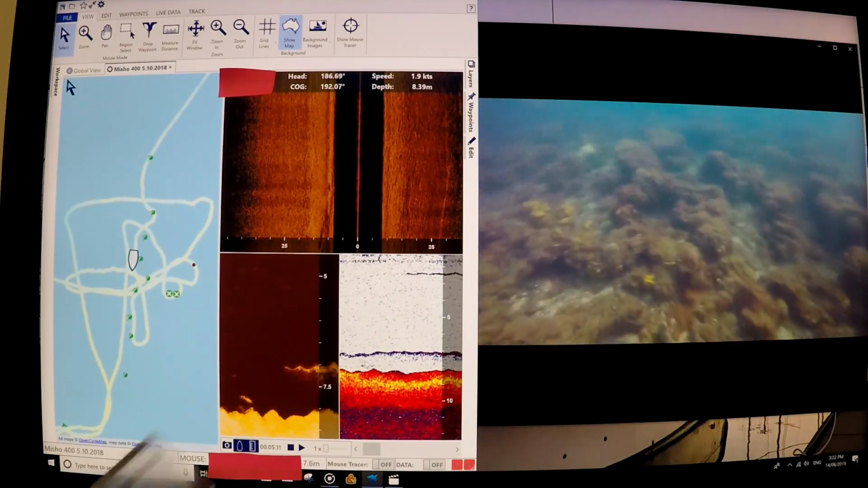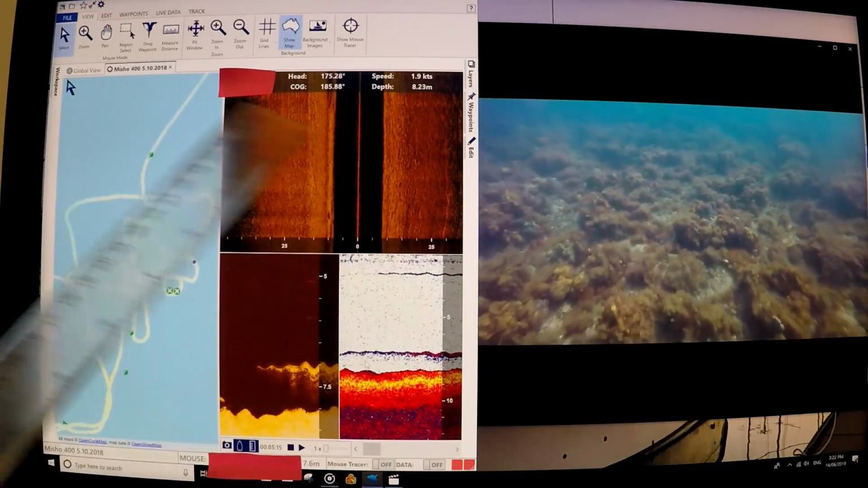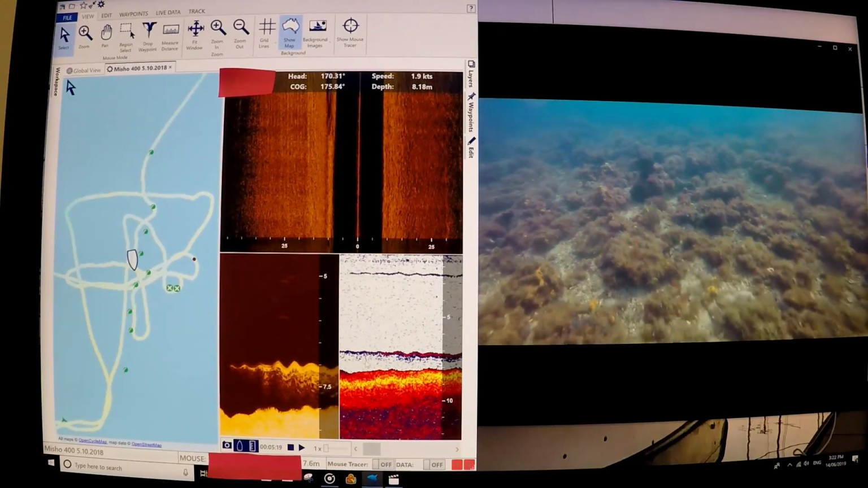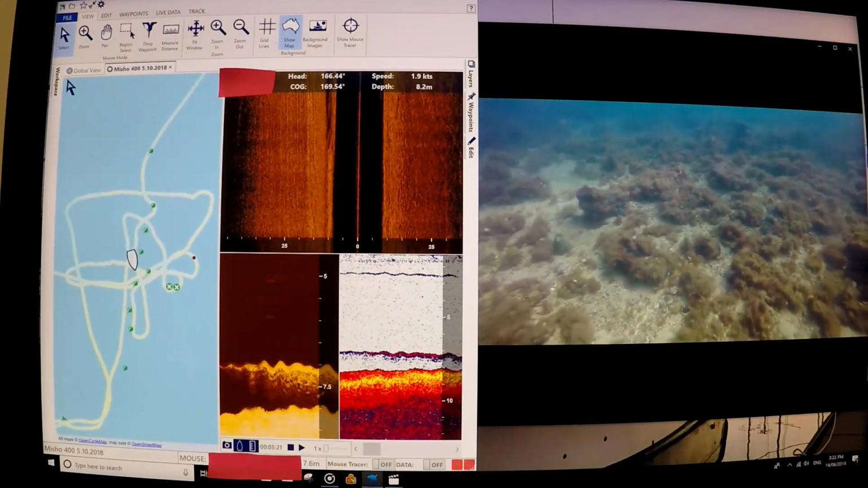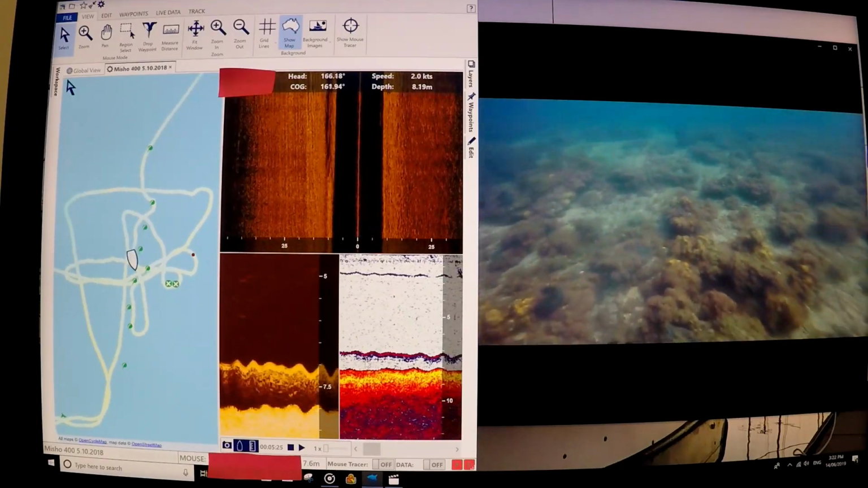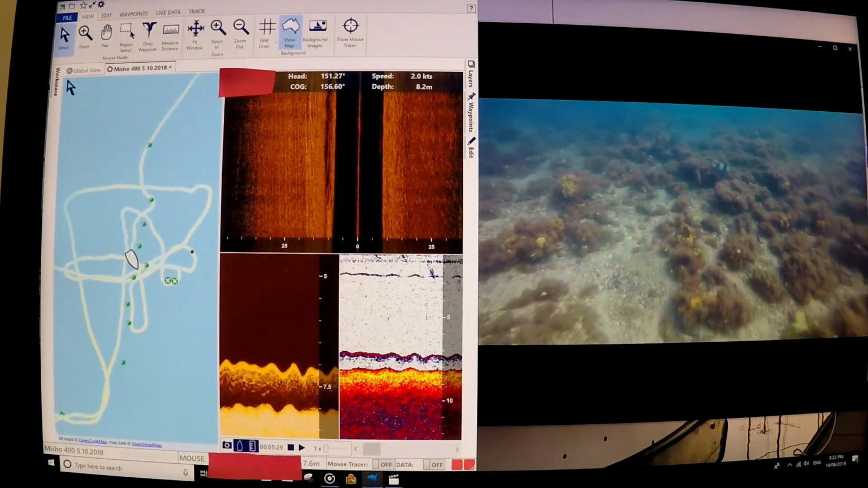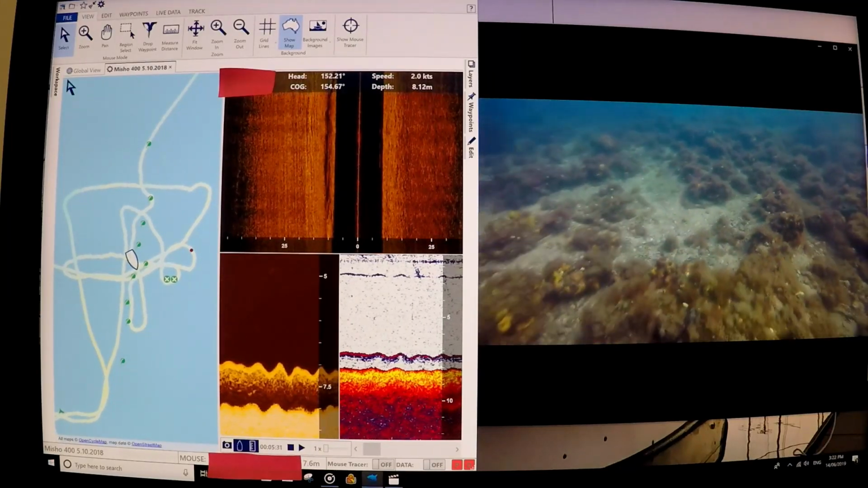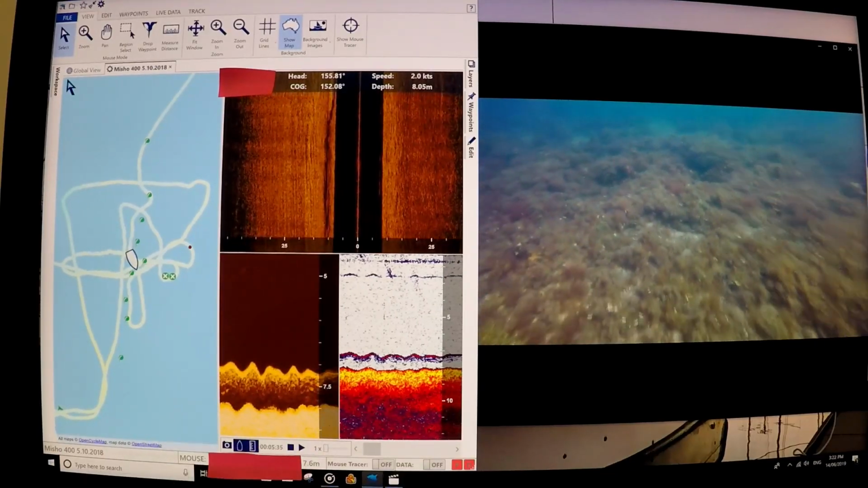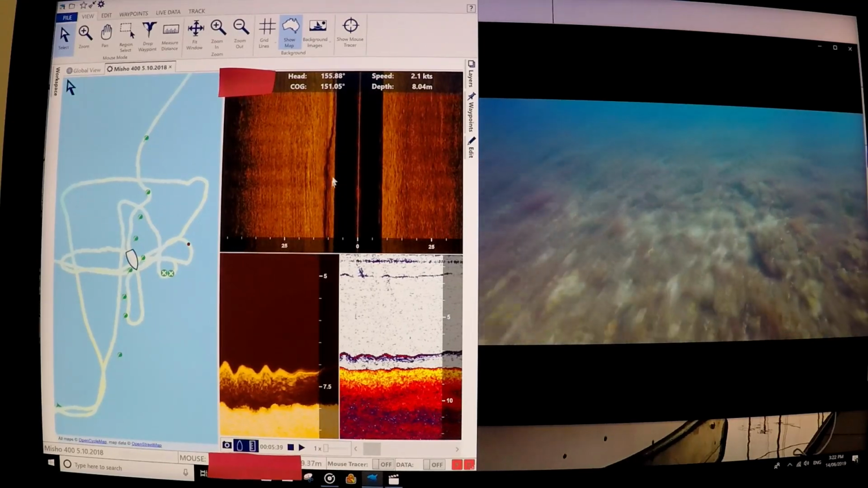Also if you look at this image, the Reefmaster image isn't exactly what you're going to see on your Lawrence sounder. I feel that the image that you get on the sounder is actually better than this, but you get a very, very good idea of what's going on. So you can see the edge. I can probably use the mouse. You can see the edge of the reef here.